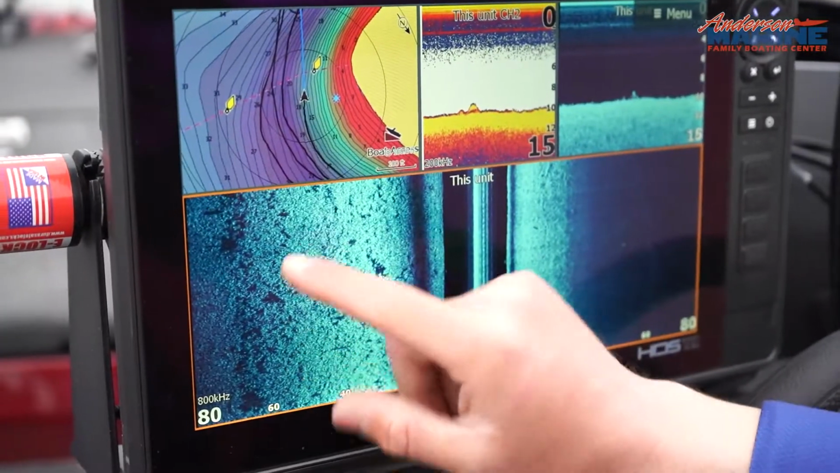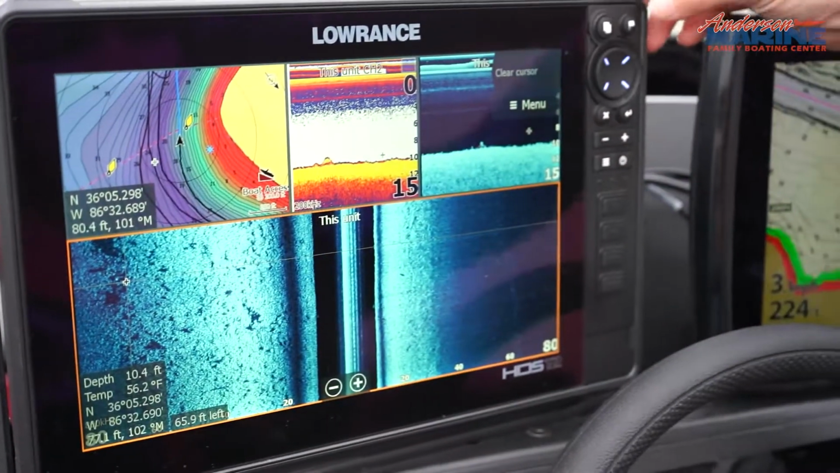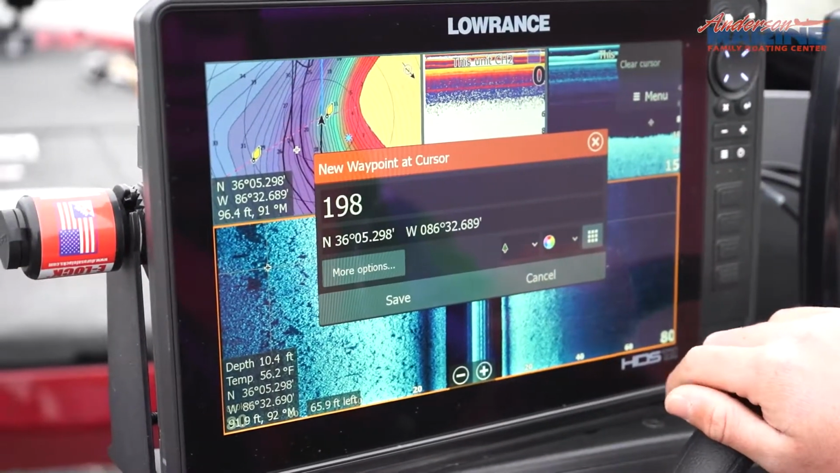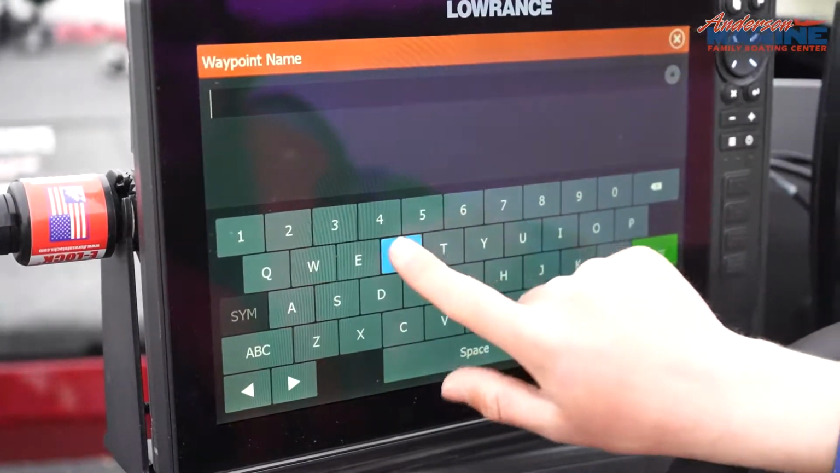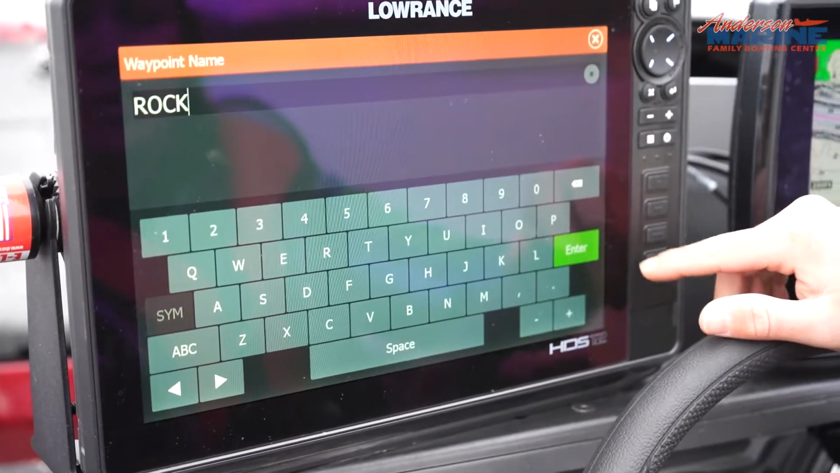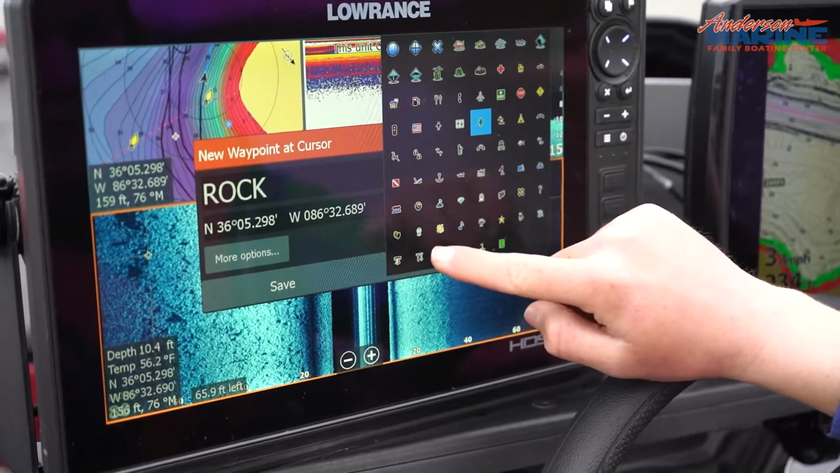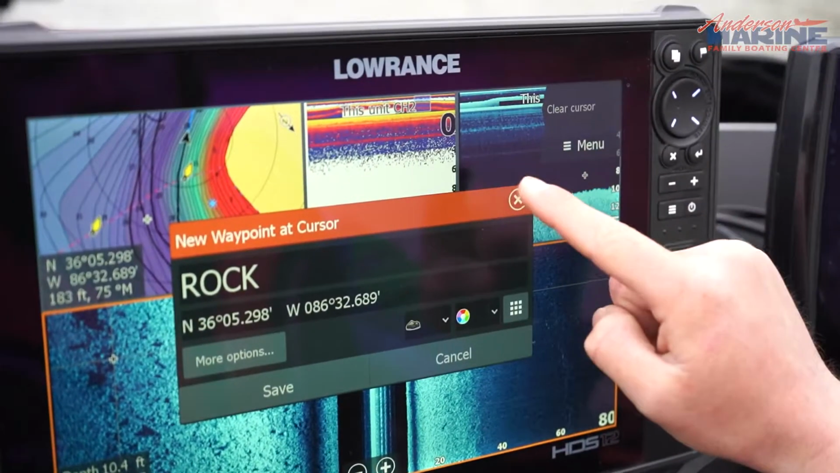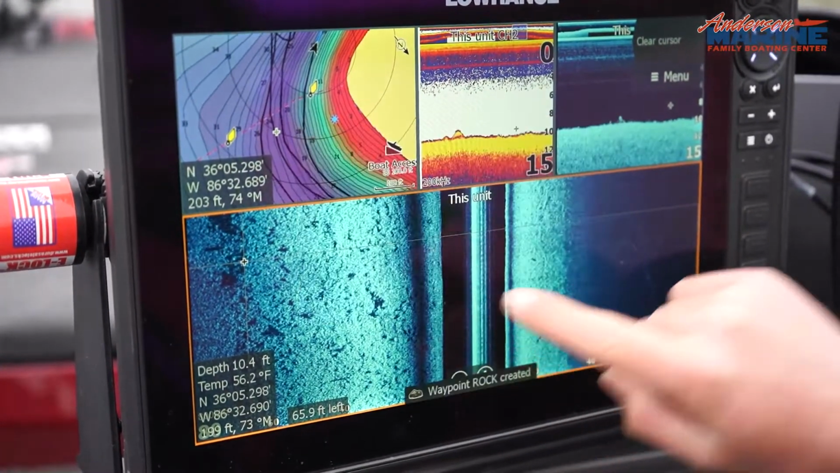So if we want to come over here and fish these rocks, we tap on our screen right there, and this little flag will be the waypoint symbol. We hit the little flag, and if it's rock, we can go in here, change the name to rock, and that way, once you get a lot of waypoints, you can come back and really know what you're looking at. Then we come in here to our emblem, and we can change what we're looking at. We're going to come up here and hit the rock icon, and you can even change the shade of the rock, and we're going to hit save.